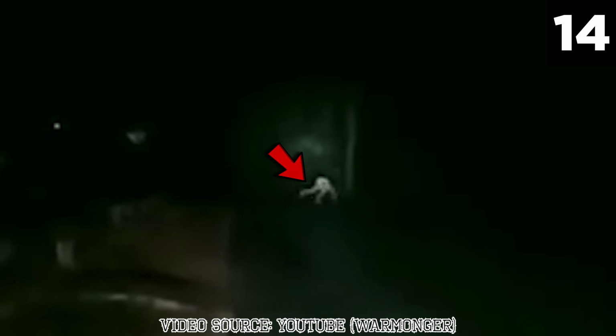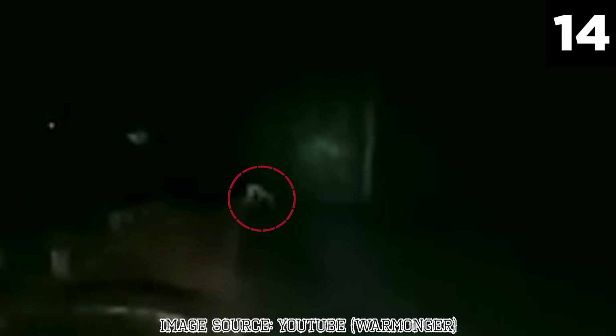The footage, originally shared on a YouTube channel, shows a gaunt humanoid figure with an unnaturally pale complexion and elongated limbs. The creature appears to move with a hauntingly smooth gait, blending eerily into the desolate backdrop of the outback.